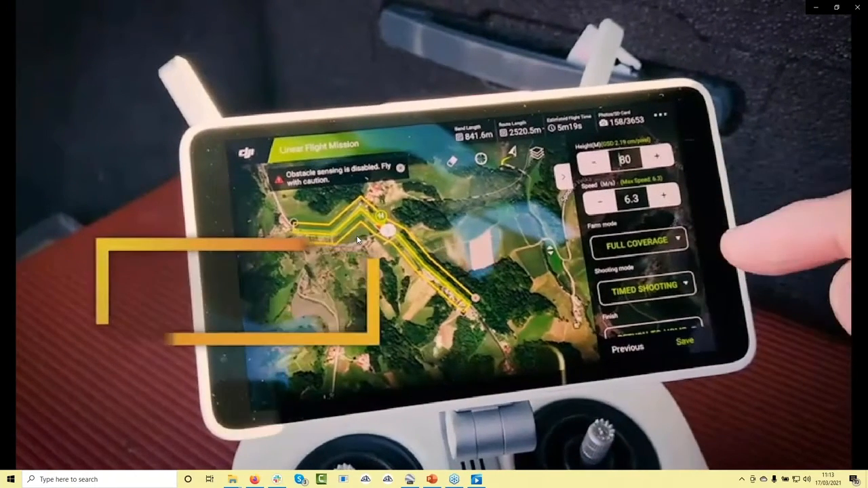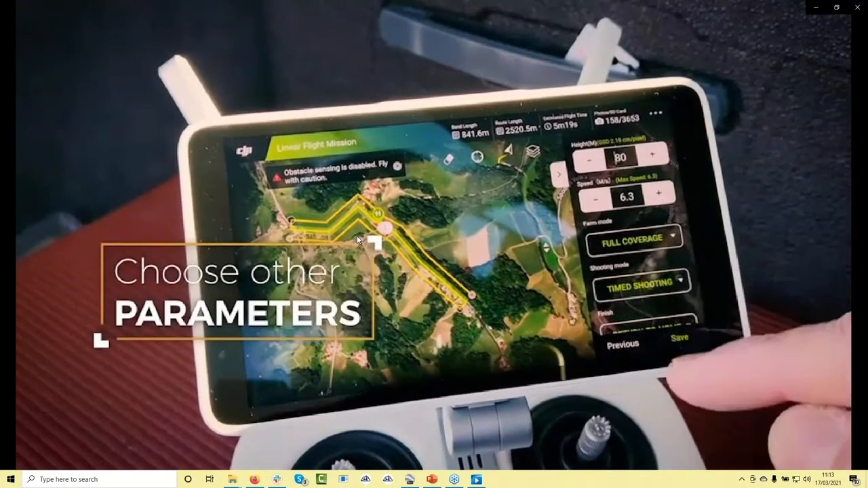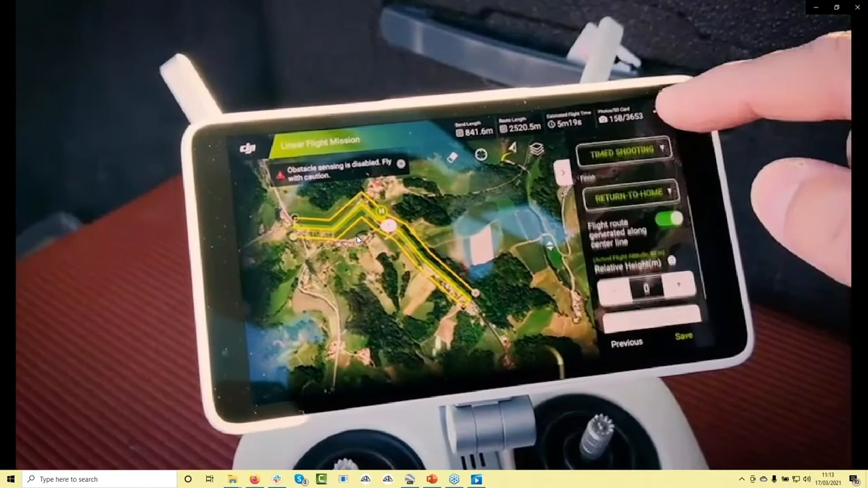Speed 6.3 meters per second. I will leave this one. Full coverage, time shooting, everything is fine here.